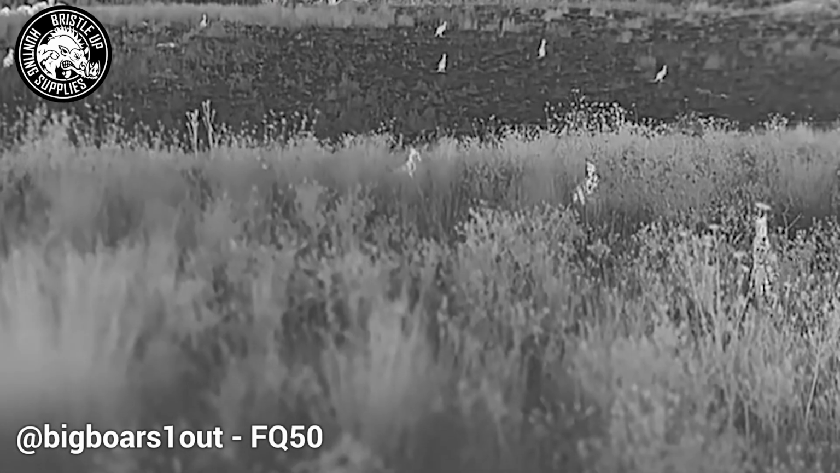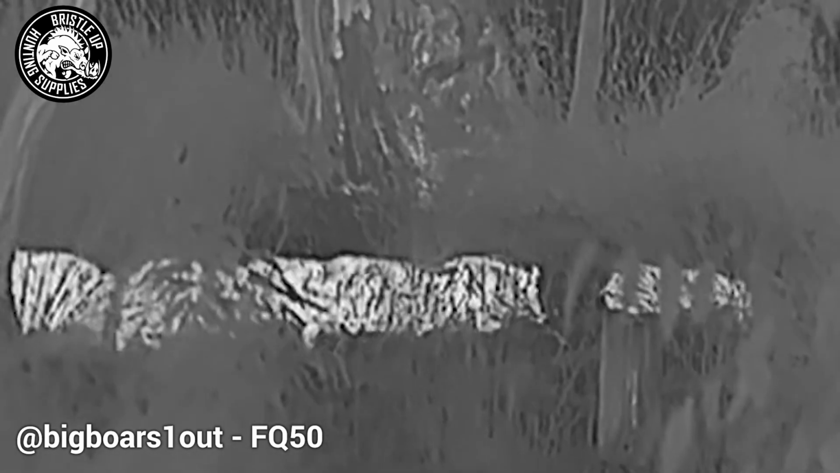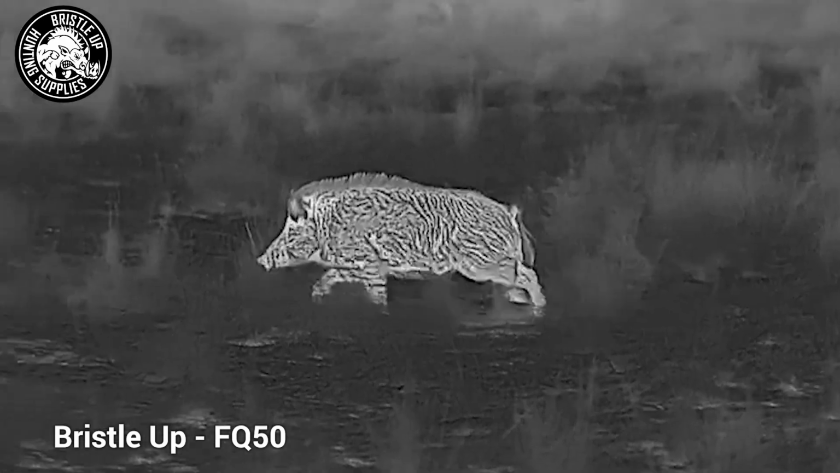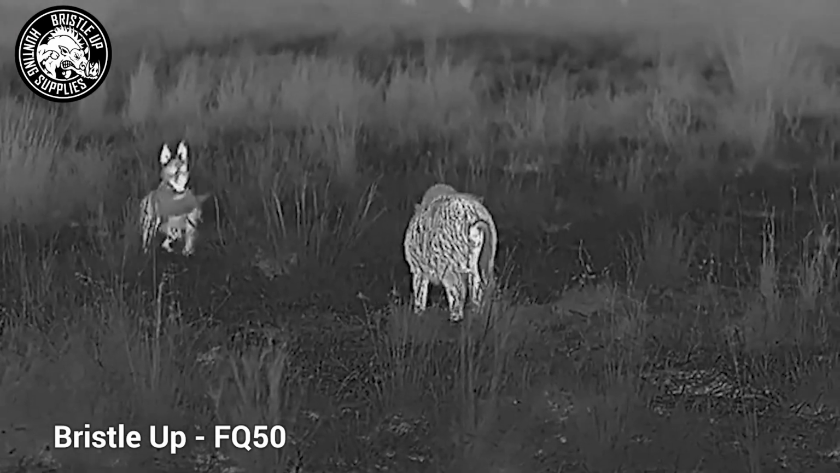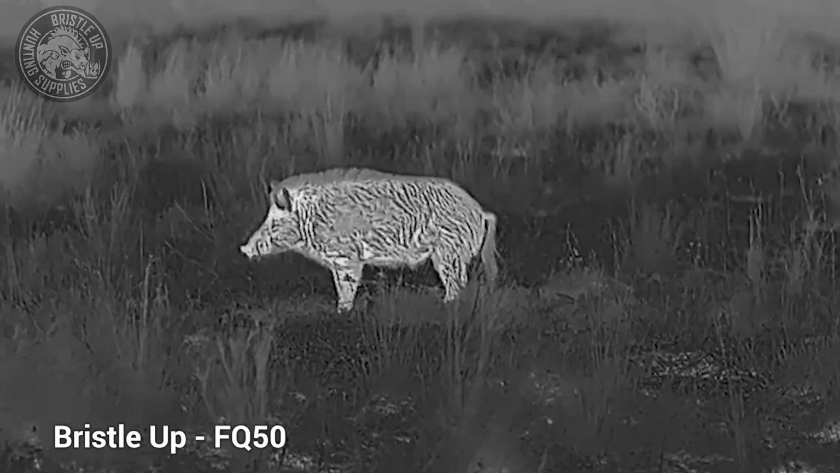This is me whispering nice and quiet, pretending as though I'm trying to go undetected by an animal that I am looking at through the binocular. This is a quiet test as I sneak up on this imaginary animal and see if I can get close enough to shoot it in the head.